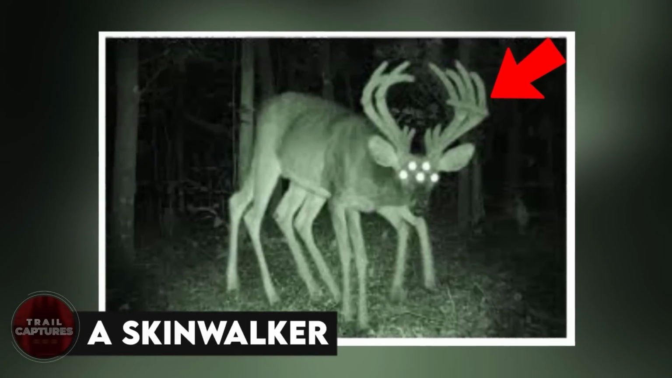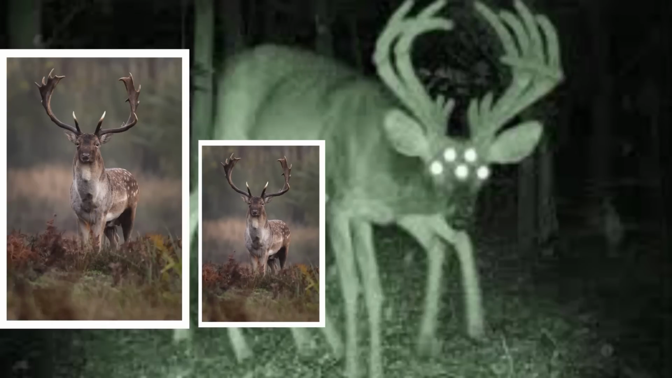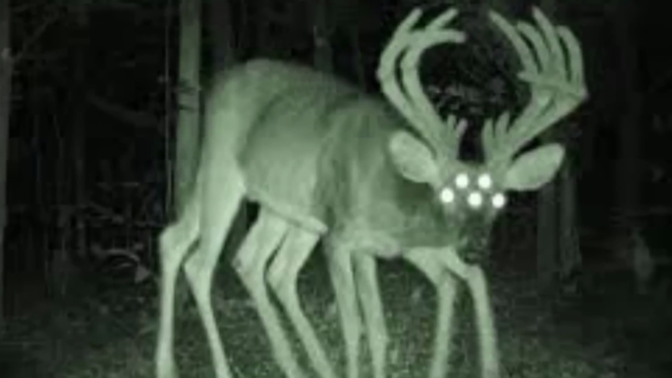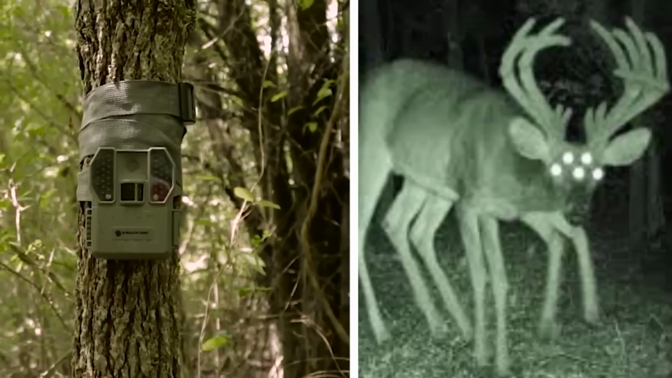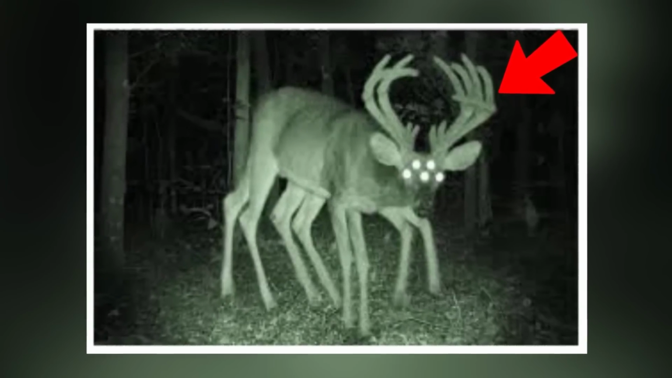A skinwalker. Is that a deer? Or maybe it's two deer. But two deer can't really mix into each other like that, can they? When this picture was uploaded on the internet, the man whose trail cam took it claimed that it was a skinwalker. And the more we look at it, the more we start to agree with him.